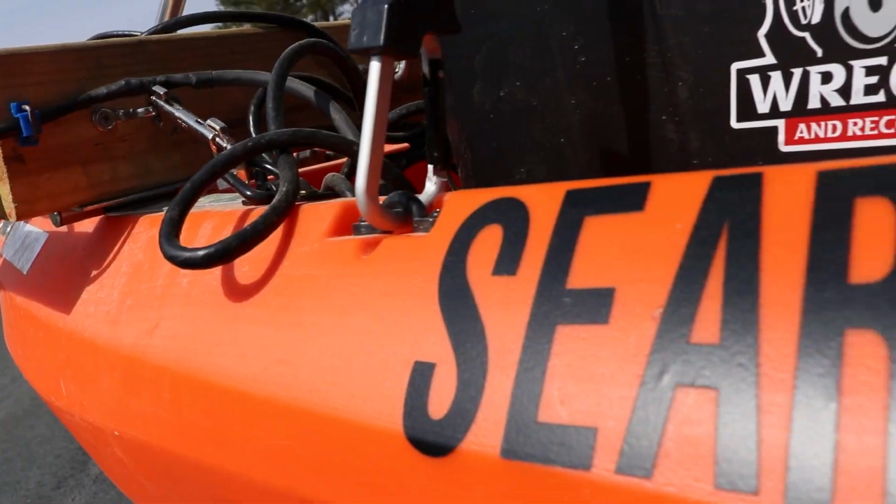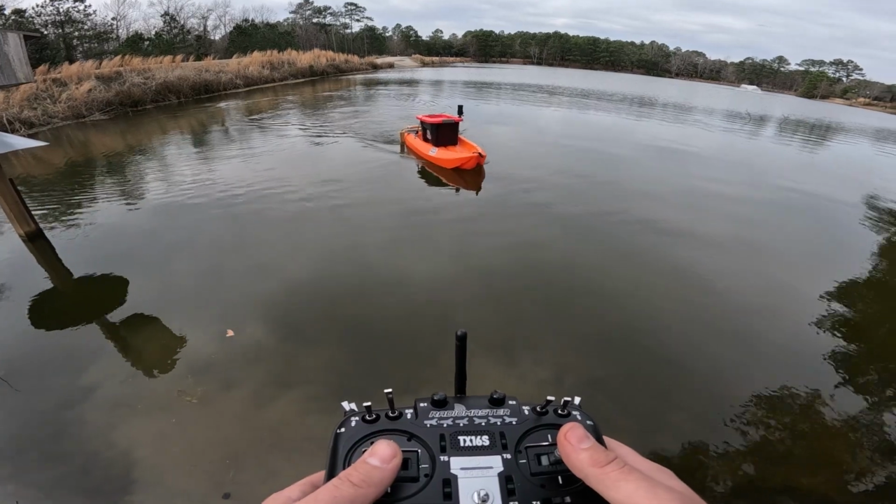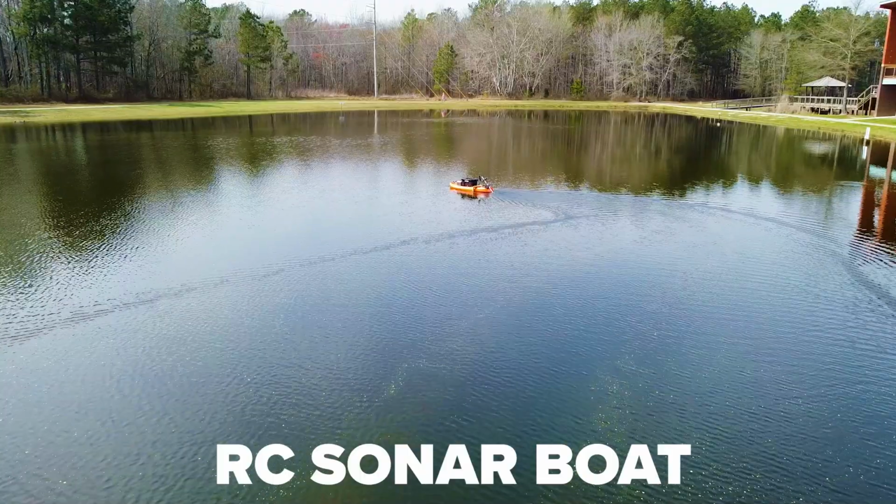In today's video, I'm going to be showing you guys how I built this remote-controlled sonar boat to help me search for missing people and vehicles underwater.